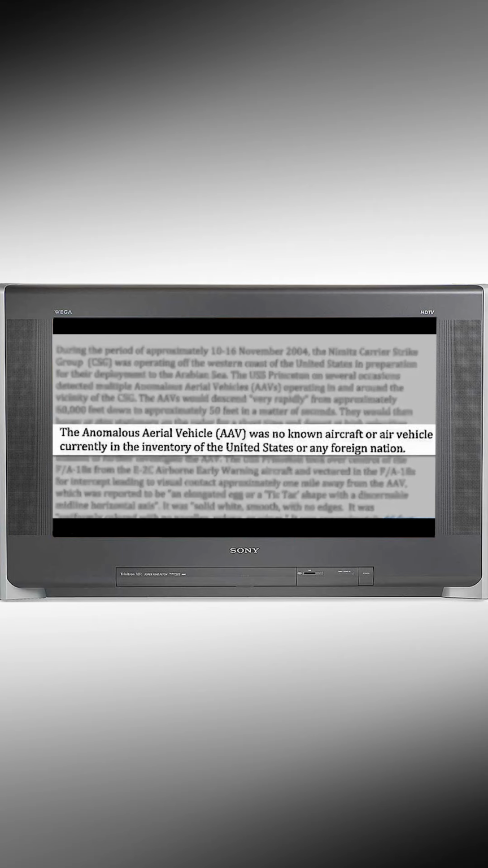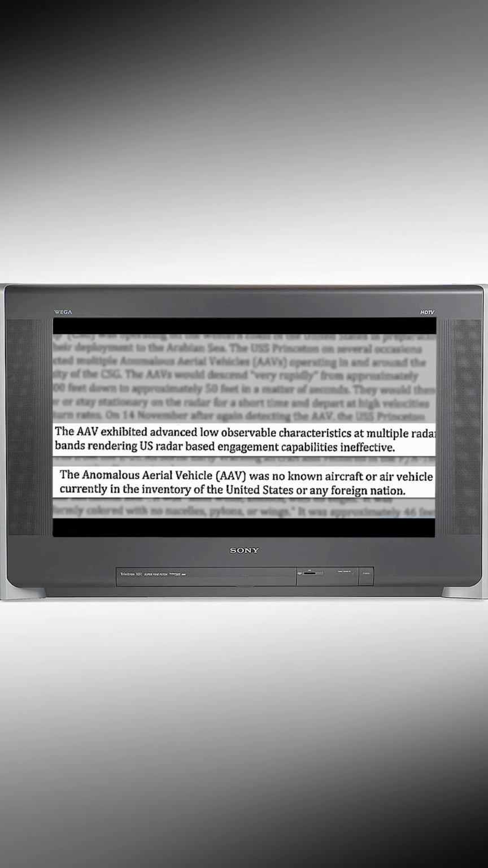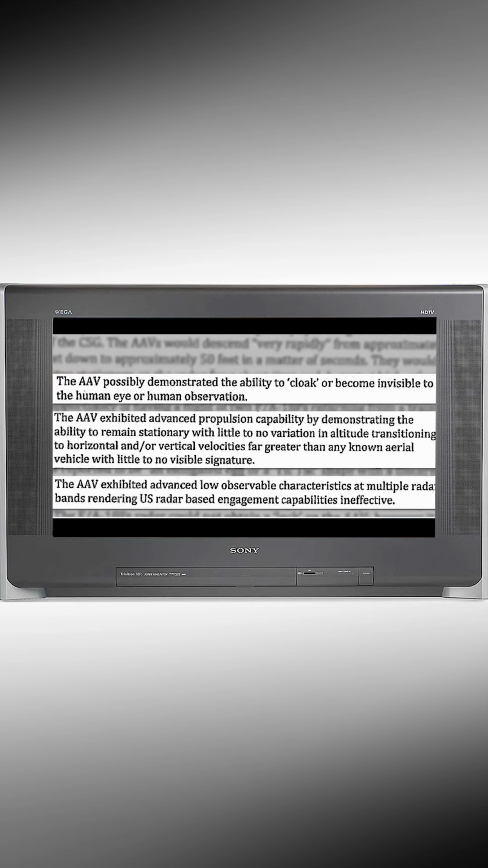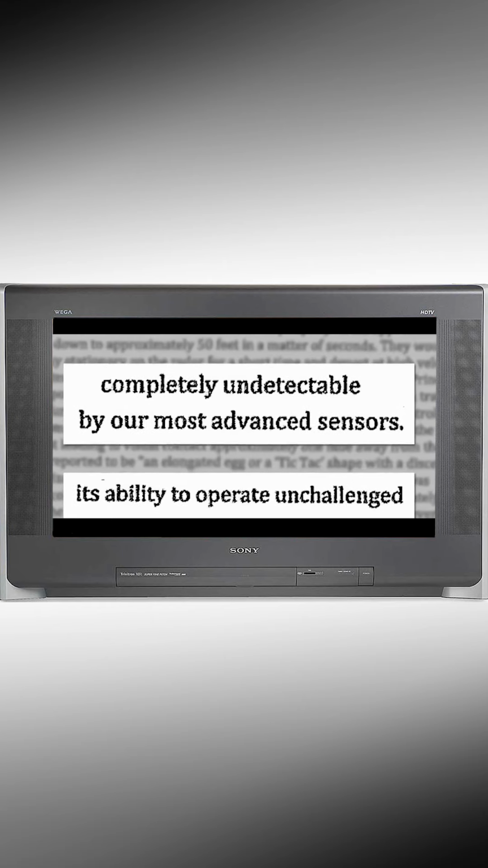The AAV is not something that belongs to the U.S. or any other nation. It was so advanced, it rendered U.S. capabilities ineffective. It showed velocities far greater than anything known to exist, and it could turn itself invisible, both to radar and the human eye. Essentially, it was, quote, undetectable and unchallenged.